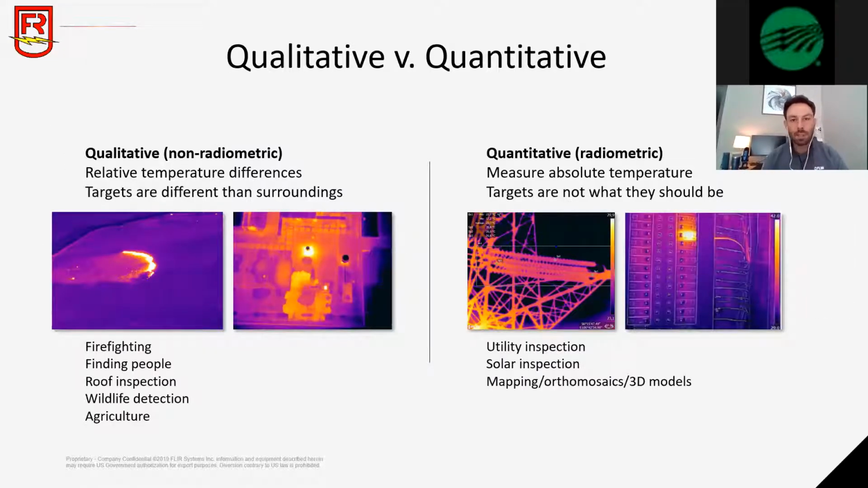An important concept to understand for drone users is the difference between qualitative and quantitative analysis.